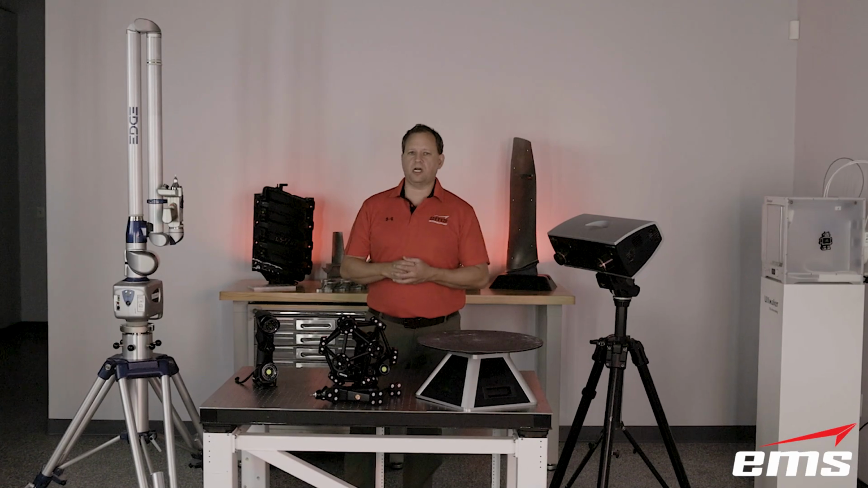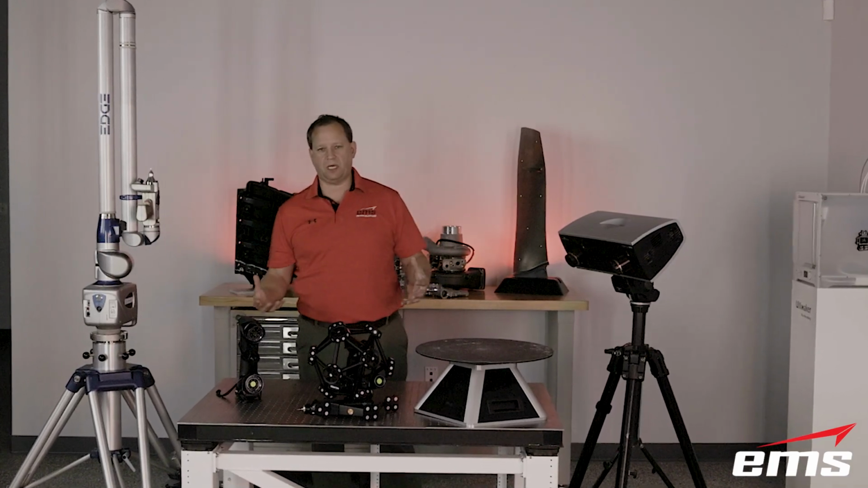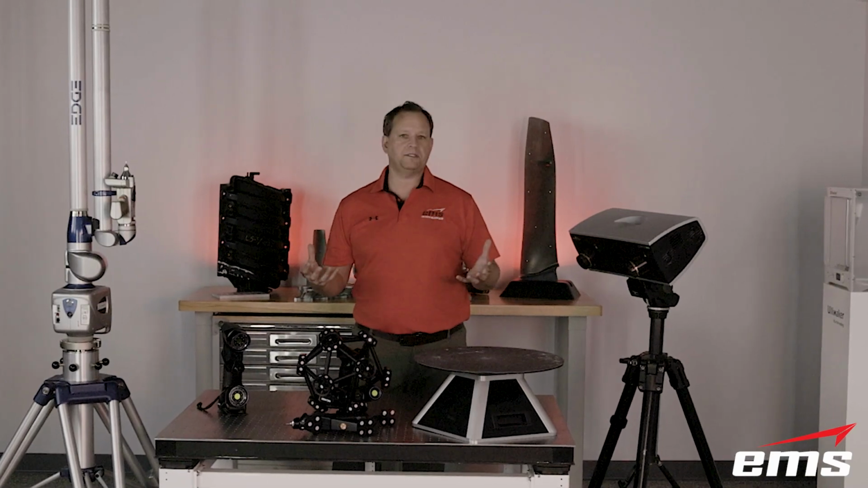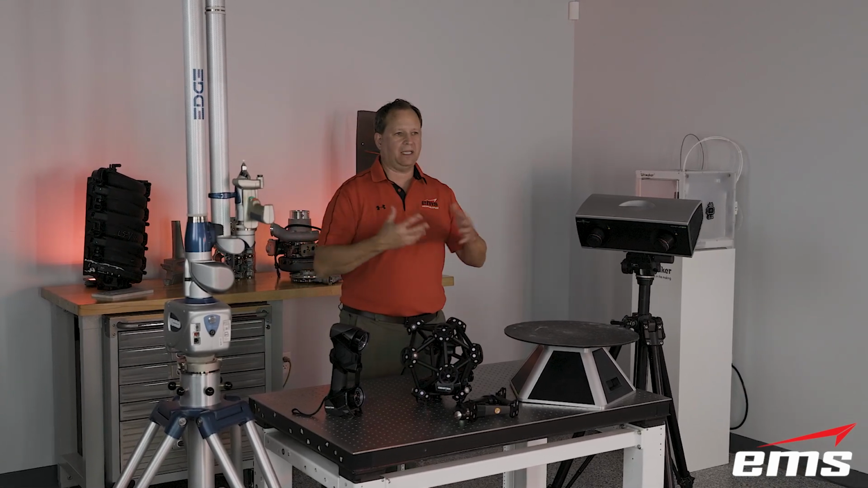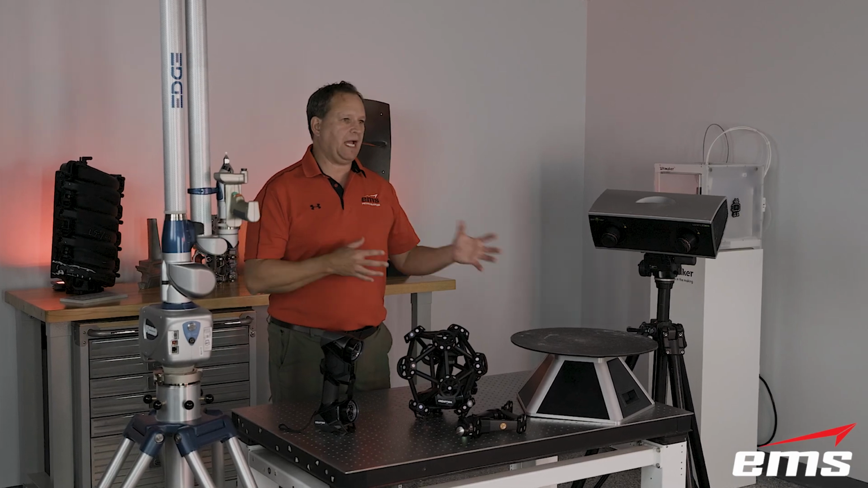All right, next up, let's talk about speed. In today's world, everybody wants everything faster, everybody wants everything right now, immediate gratification. And speed is money, right? The faster you can scan something, the faster you can get on to inspecting, reverse engineering, analysis, whatever you're doing. So what technologies are faster than others?